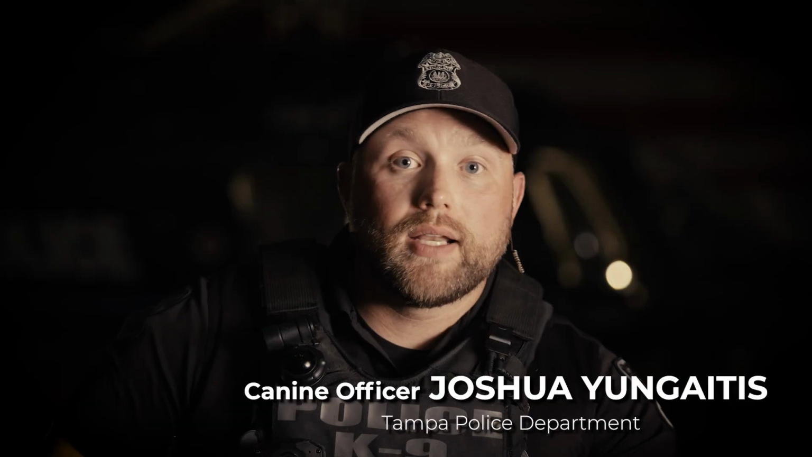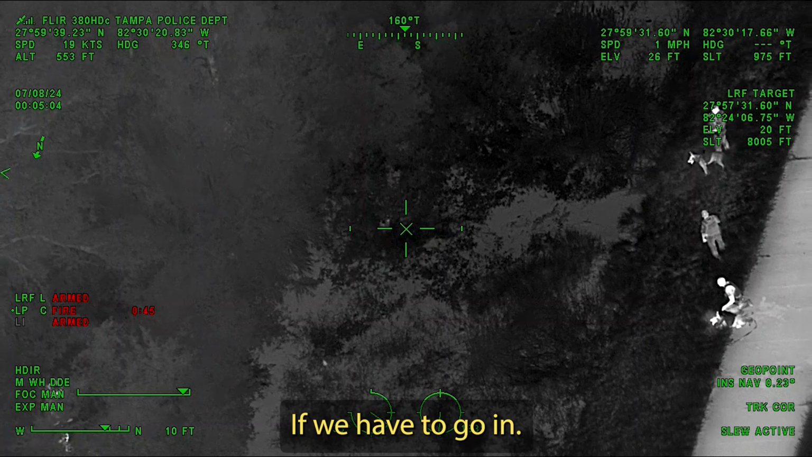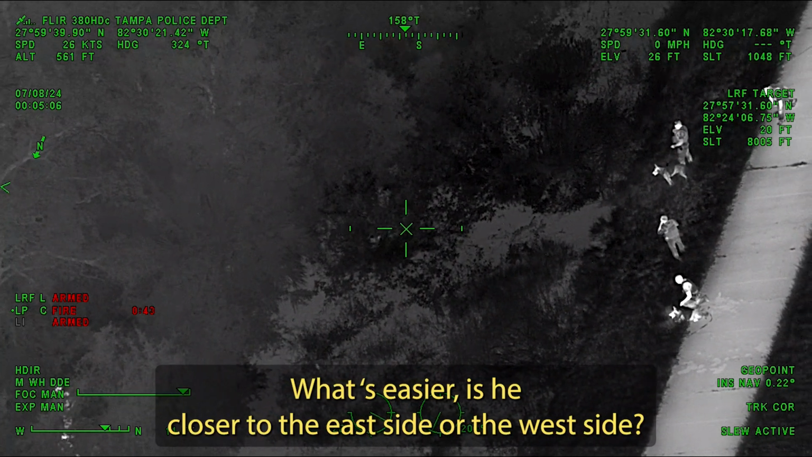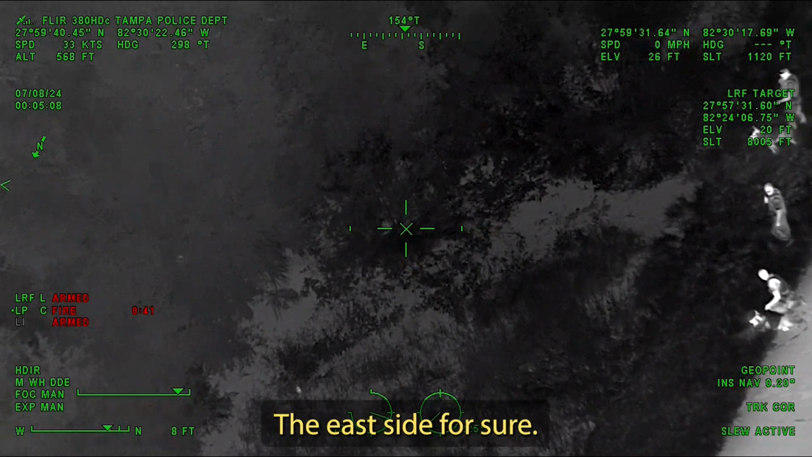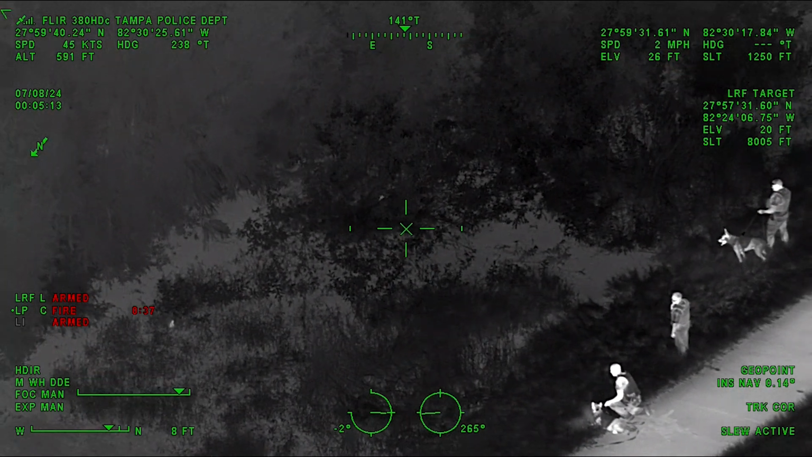Officer Drumsta had given everything he could. The dog was possibly going to overheat if he continued. If we have to go in, which is easier? Is he closer to the east side or the west side? The east side for sure. We decided that it would be best if my partner Sly, who's basically a fresh dog, would be deployed on the east side to help apprehend him.